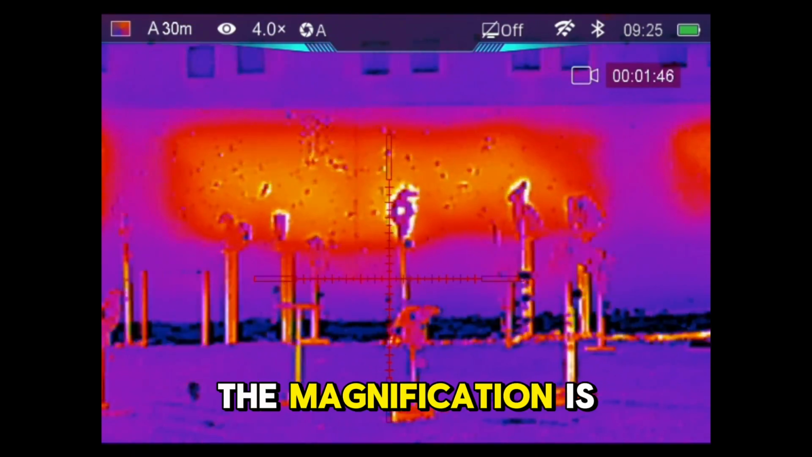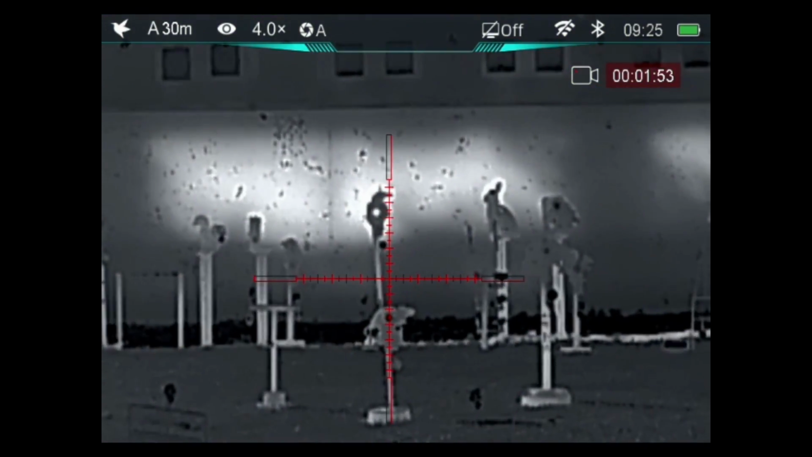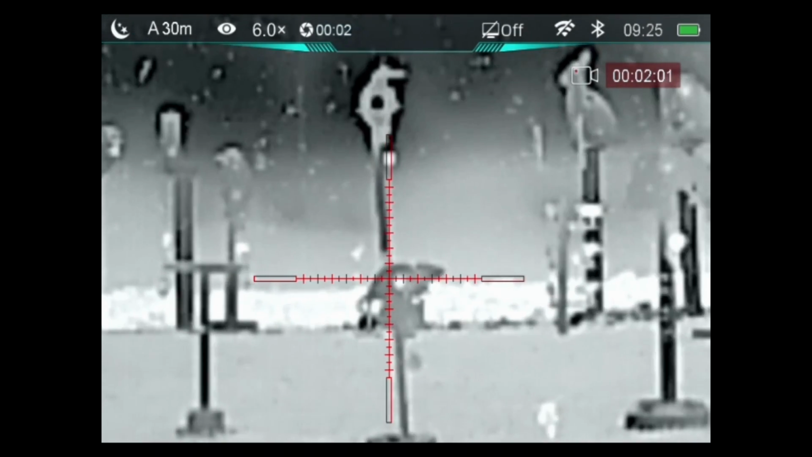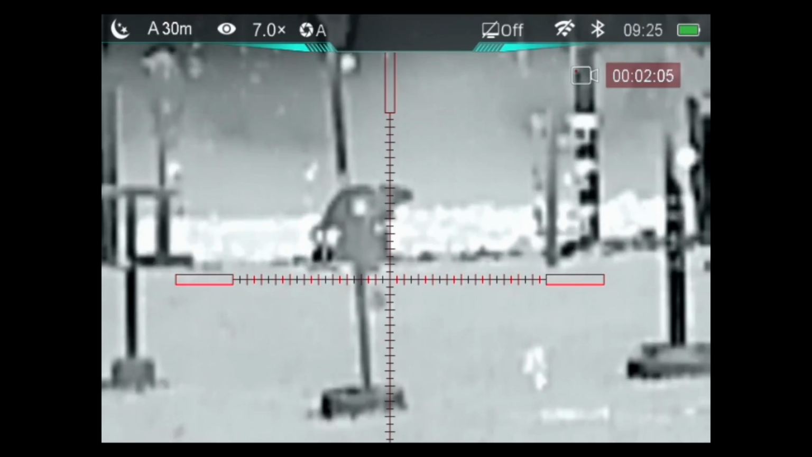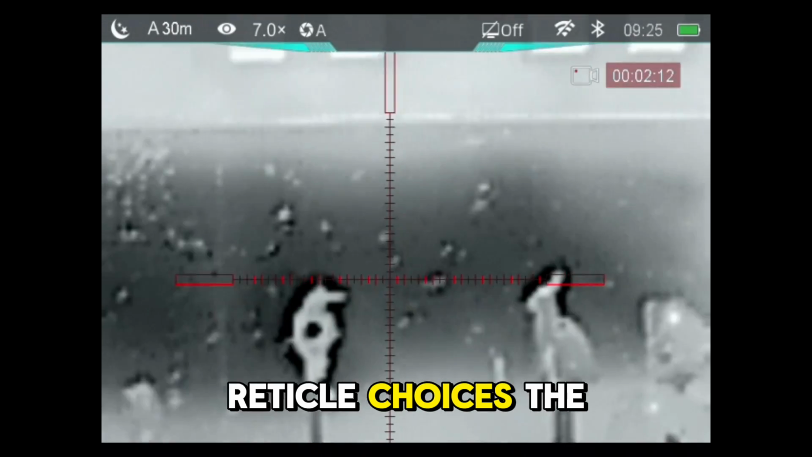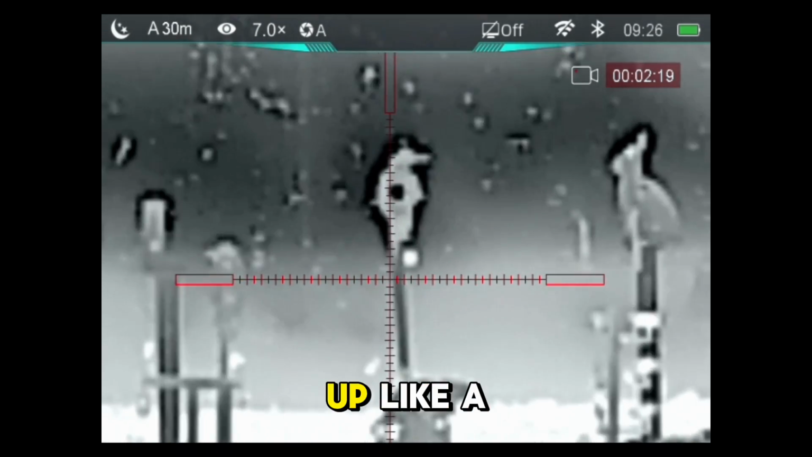The magnification is one of the real positives on this, because as I say, it's sort of what you would be used to on a regular scope. You also get lots of different reticle choices. The menu is really easy to work through as well.